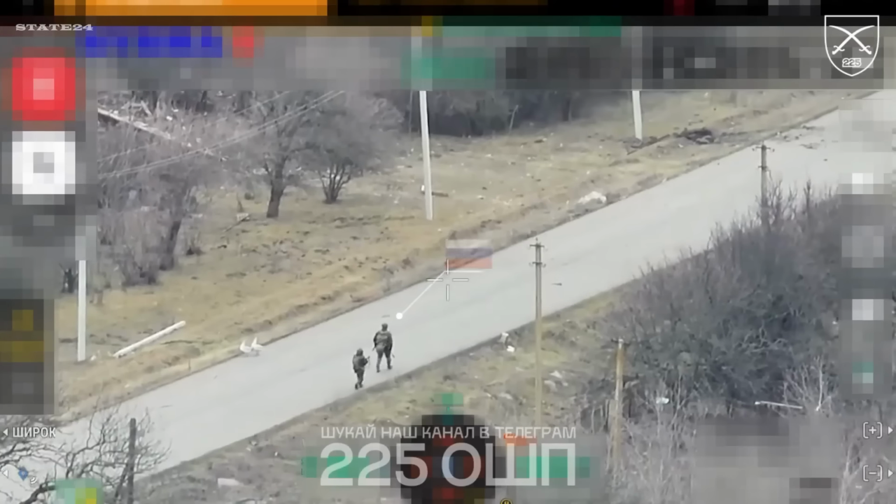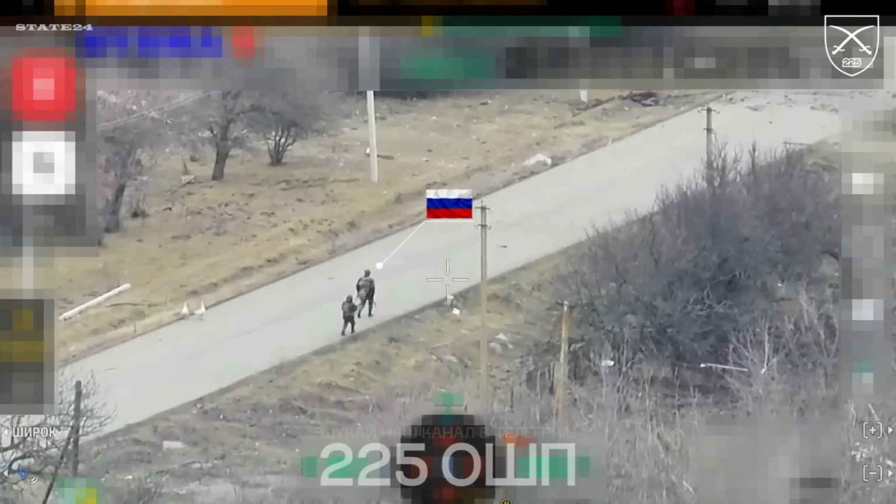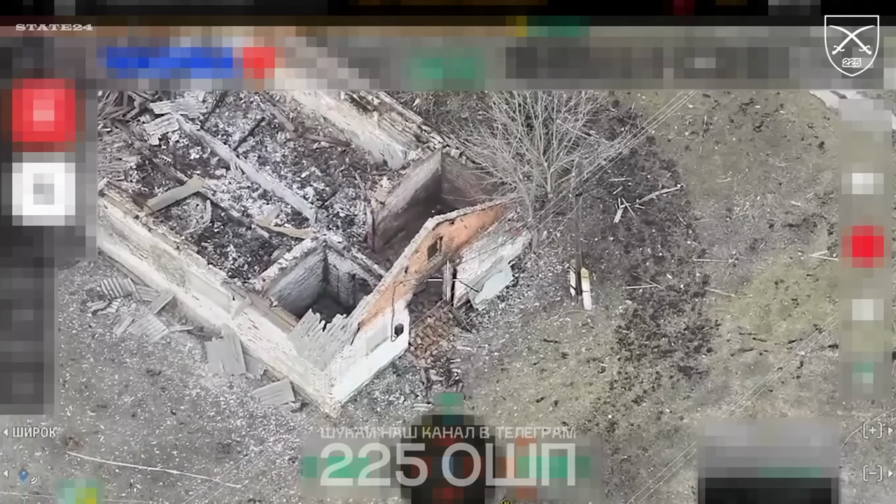Huliaipol direction. 2 units, 1 mission. Ukraine's 424th Svarog Brigade and the 225th Assault Regiment working in tandem. 1 spots, 1 strikes. Detection to impact, seconds.